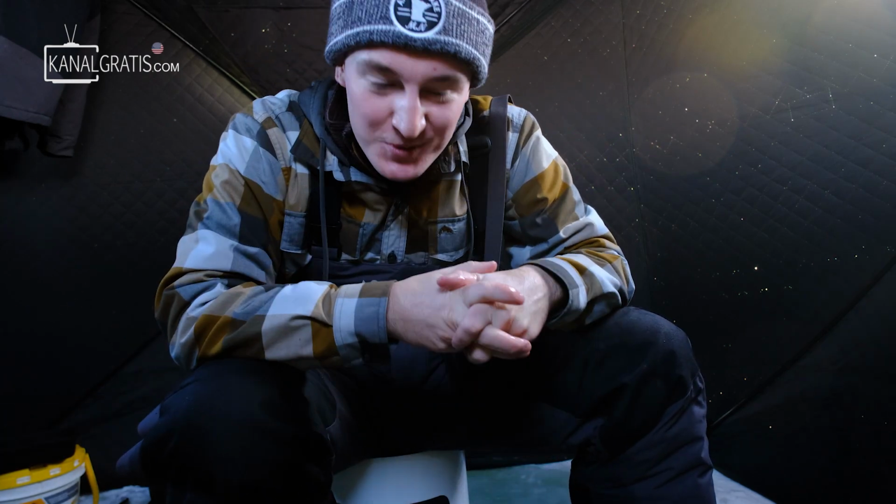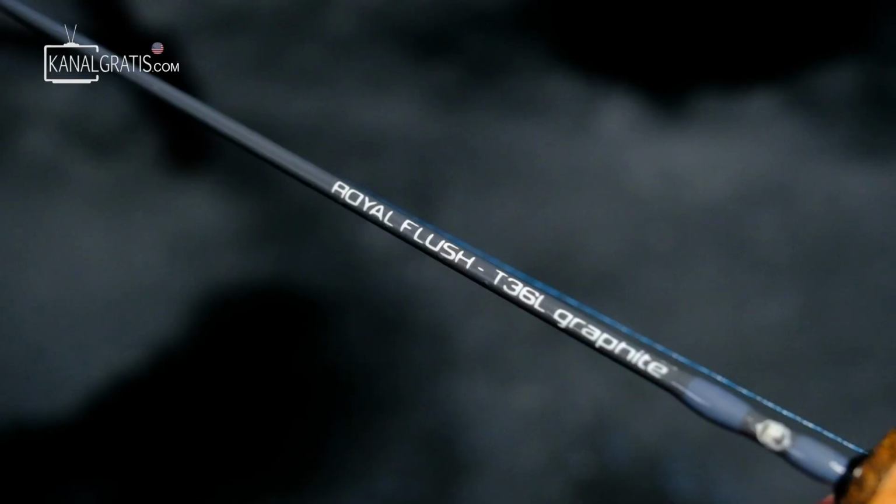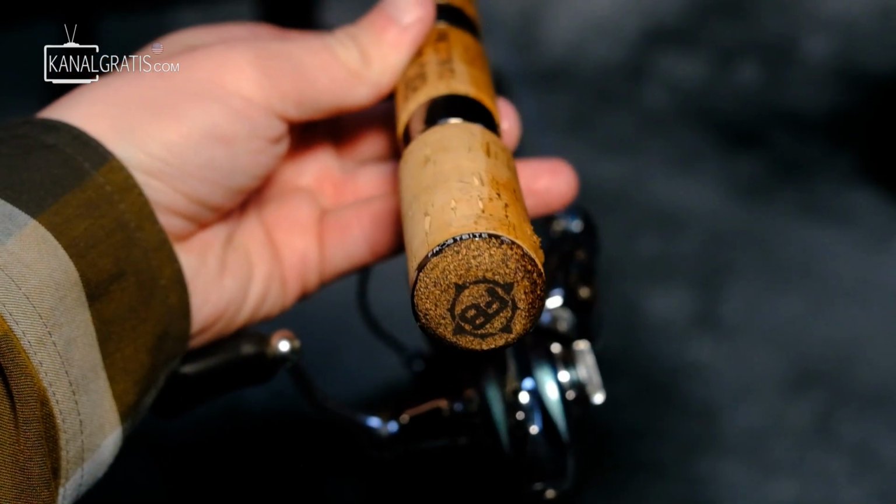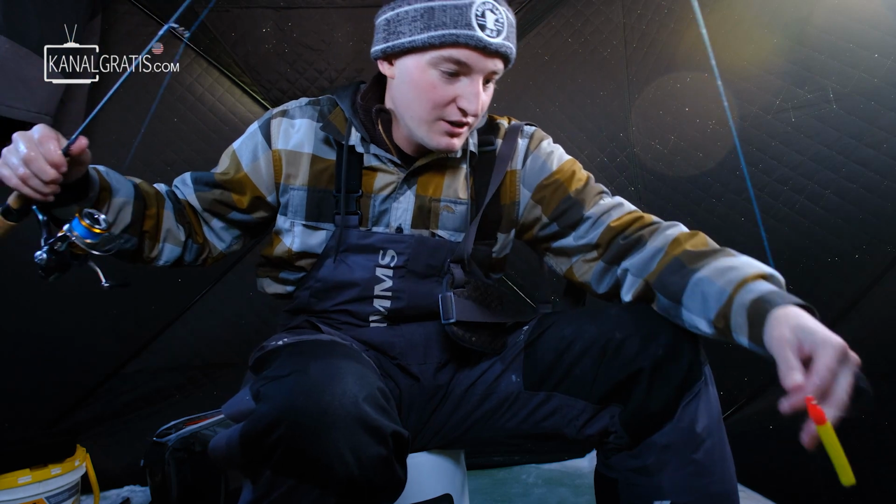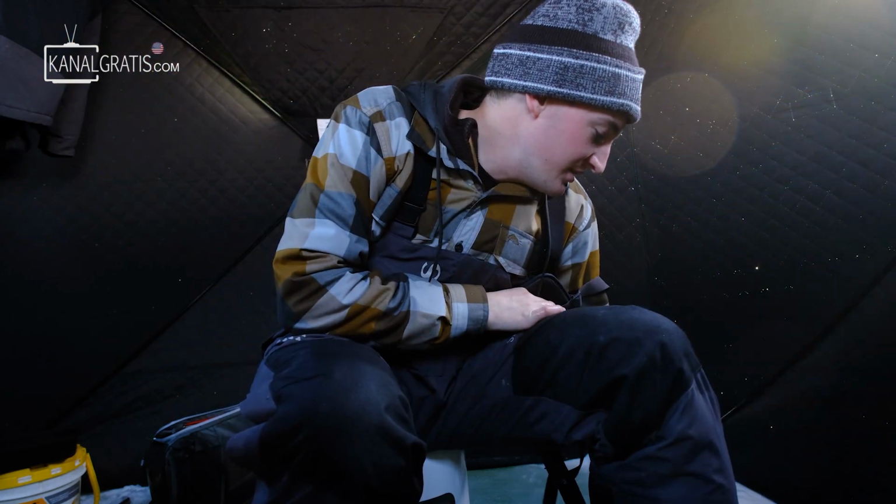There he goes. I will gladly accept that little guy, especially when they got so much spunk. I say it every time I ice fish, but catching fish on the light gear is just a blast. That was a lot of fun. Now that I've caught a fish, I'm gonna get everything else situated that I need to be situated.